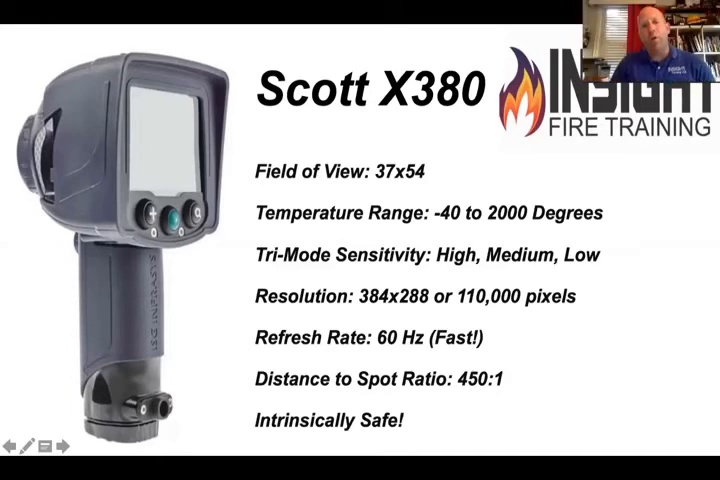All right. So when we're looking at the Scott X380, you got a pretty high range you can see, but it also breaks the temperature range down into 3 temperature modes: high, medium, and low. That's where it gets a little sketchy with this one. Because I don't know about you, but I don't want to memorize 3 different color palettes and 3 different temperature ranges at 3 in the morning. It's very difficult to gauge, I'll put it that way.